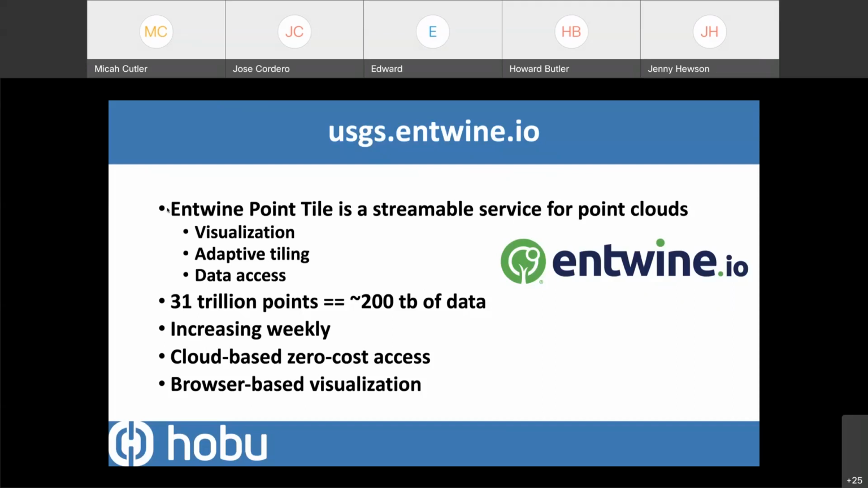The USGS public data set, which lives at this URL, is supported by Amazon and is free to the community, and it provides about 31 trillion LiDAR points, corresponding to about 200 terabytes of data that's available online. USGS has been pushing data as it goes through its data verification pipeline to this website so that anybody can access the data and use it this way at zero cost. It's been increasing pretty much weekly as the data goes through their quality control in their systems.